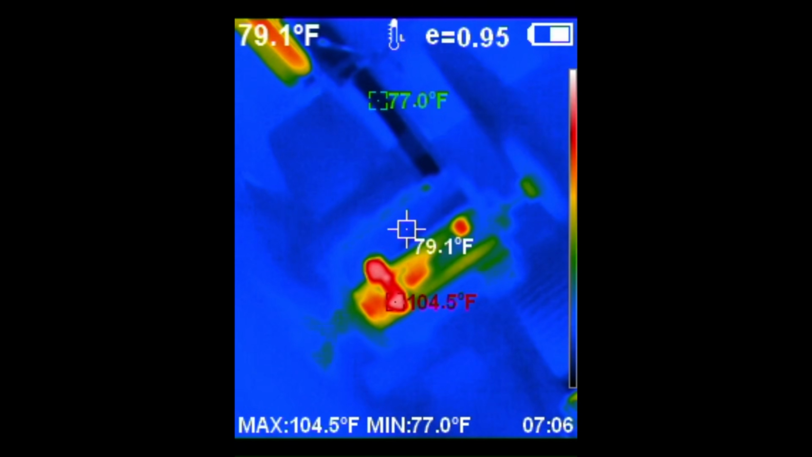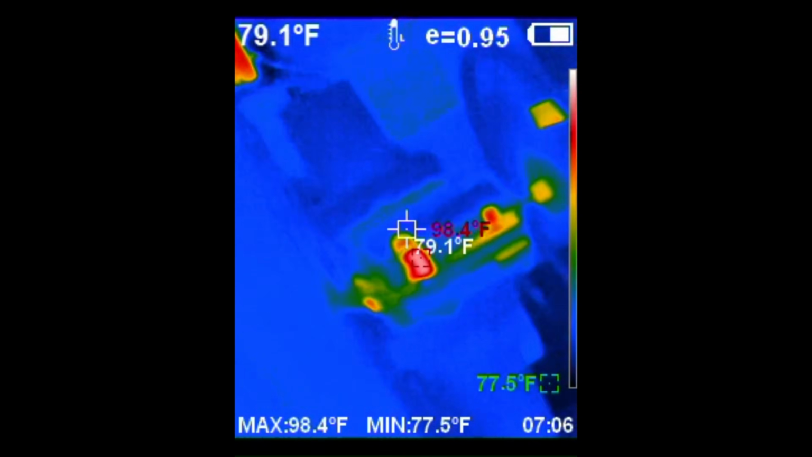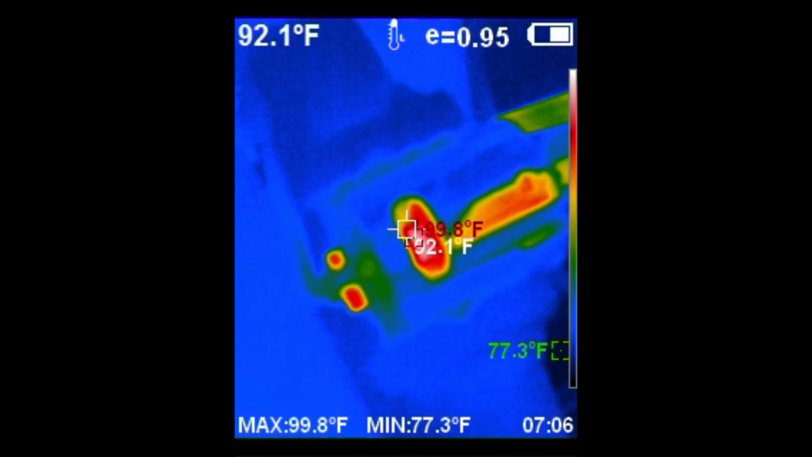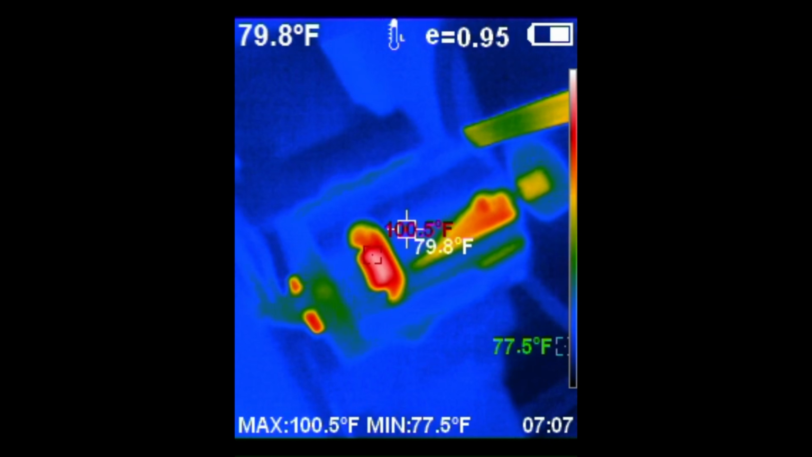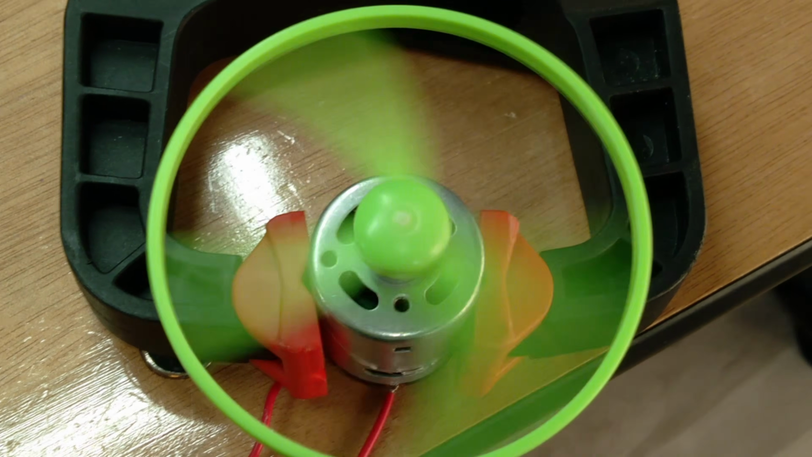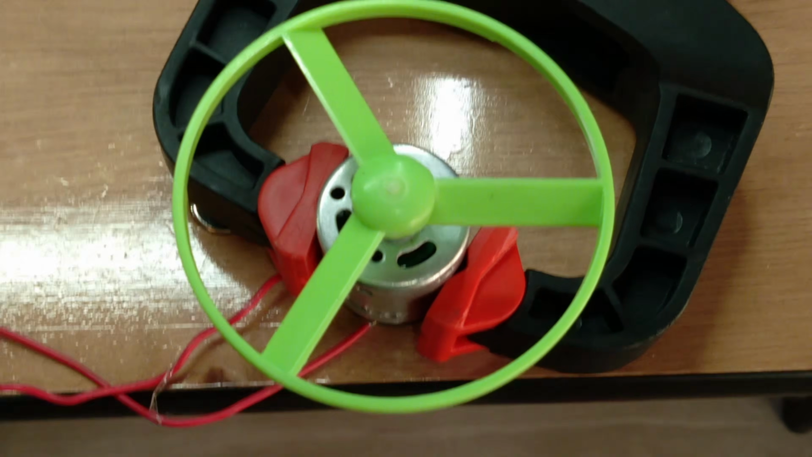The two pinkish white hot spots I'm seeing are the two brushes through a vent in the side of the motor. Now I'm aiming the camera down so I can look up and see the rotor with all the coils in it. It seems like with just a little bit of light load, it's only kind of warm on the inside. With the little fan attached, it only got slightly warm on the inside.